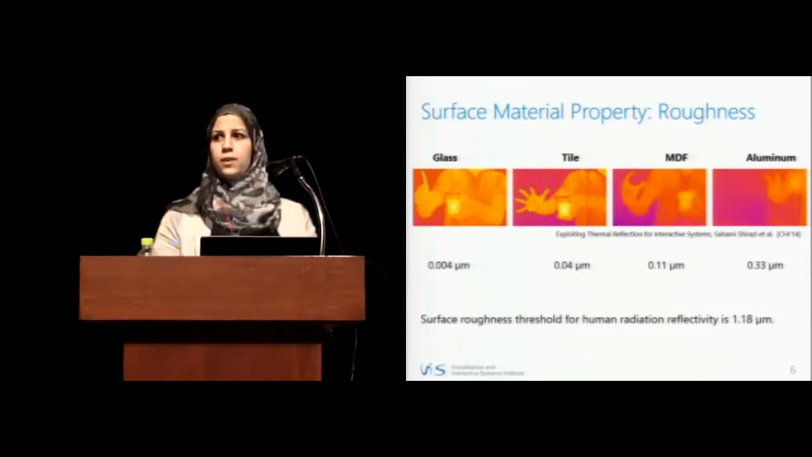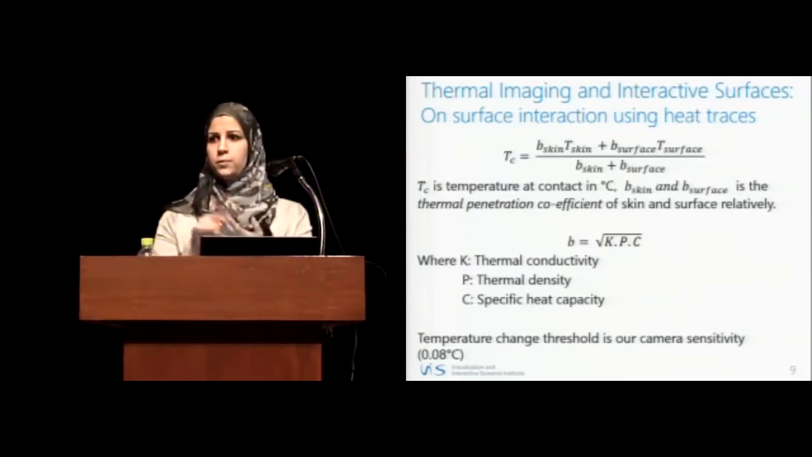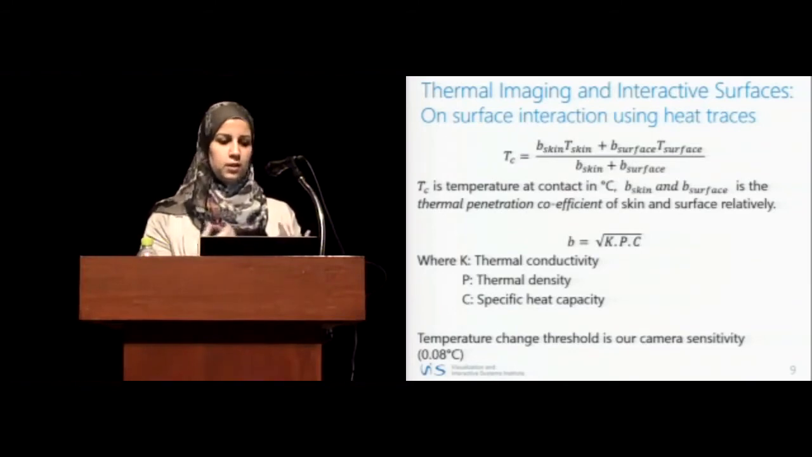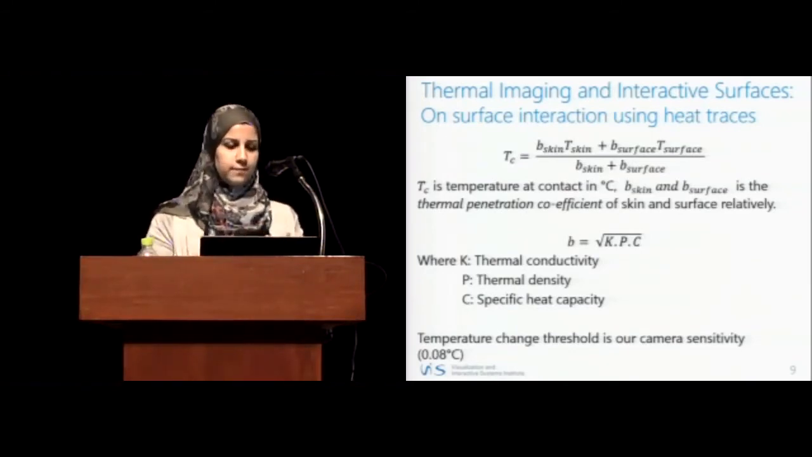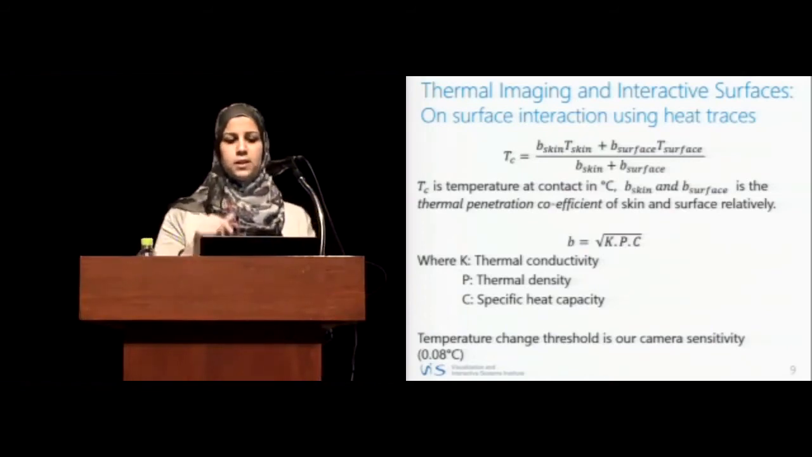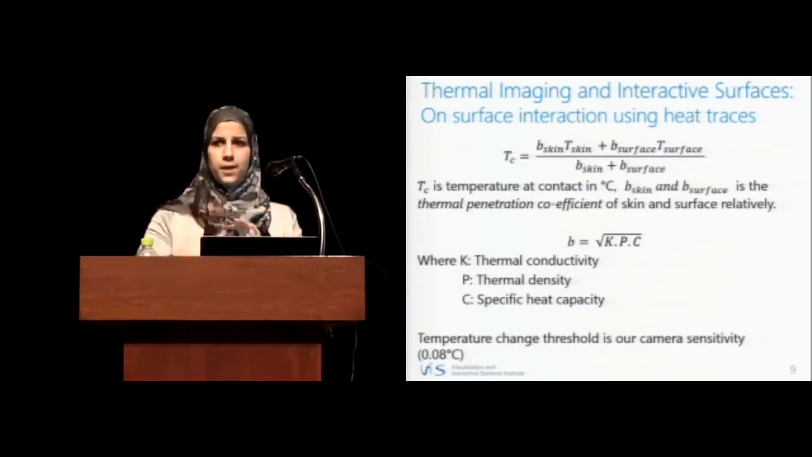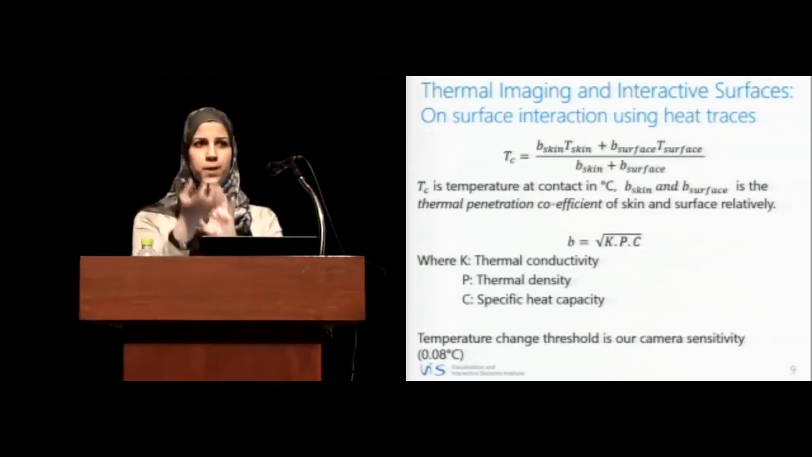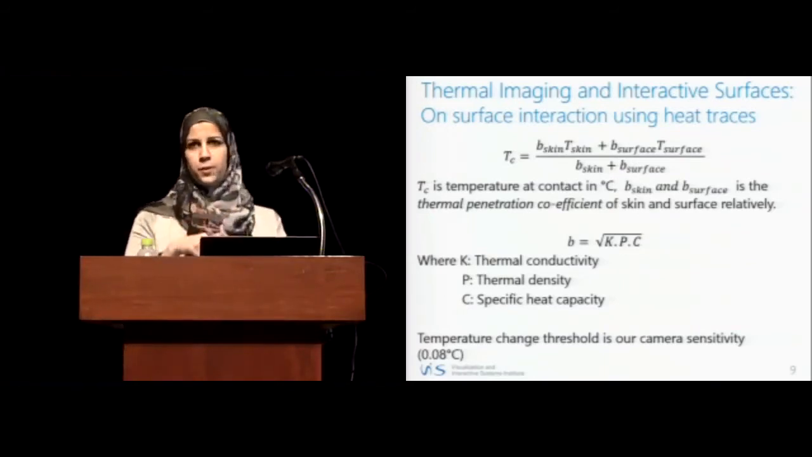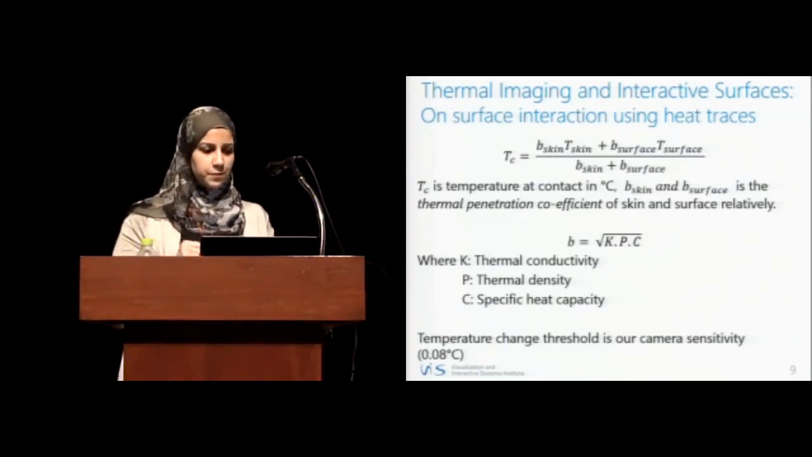And in order to evaluate the on-surface interaction, we're interested in the temperature change at the point of contact between the surface and our hands, which could be expressed in the form of the temperature of the skin, the temperature of the surface, and the penetration coefficient. So basically, from the name, penetration coefficient depicts the amount of heat transferred, absorbed and penetrated into the surface. And of course, it relies on 3 other thermal properties, namely thermal conductivity, thermal density, and specific heat capacity.